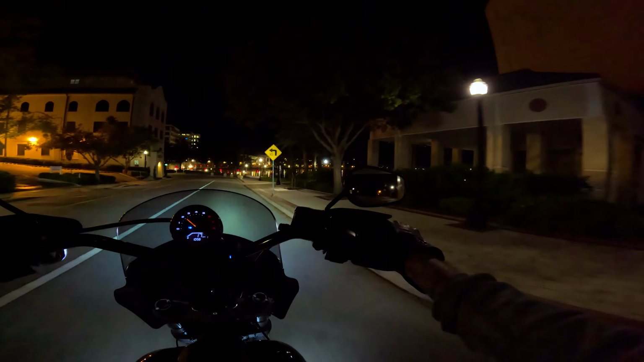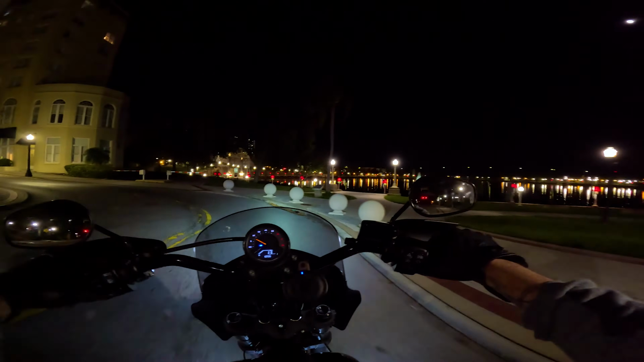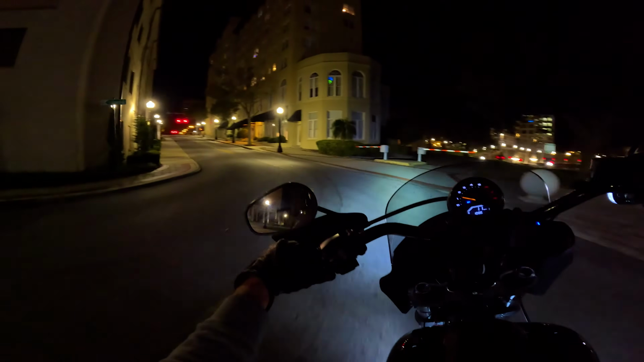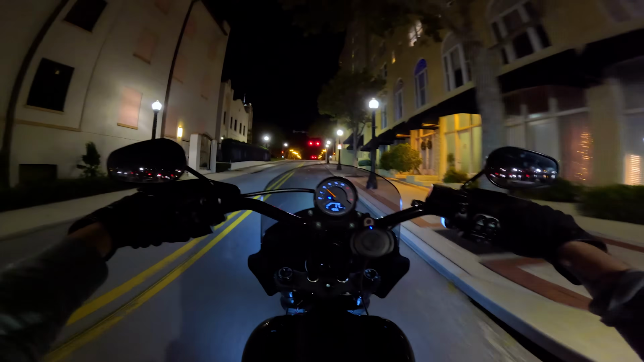And here's another kind of side part of Lake Mirror. I've been around this lake so many times. There's a beautiful fountain in the middle. And like I said, all of these Christmas decorations are up. They probably still have a few more things to put up. I just love it down here.